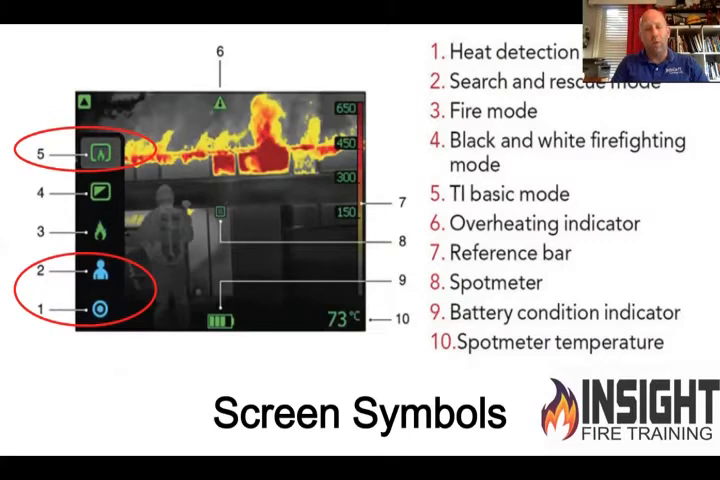You will see nothing but a big red blob. I've watched video after video on YouTube, and I've done it myself with my own camera, gone into a fire and put that in that search and rescue mode. And the minute I got into a high temperature environment, I lost all discernible detail, and I might as well have been blind.